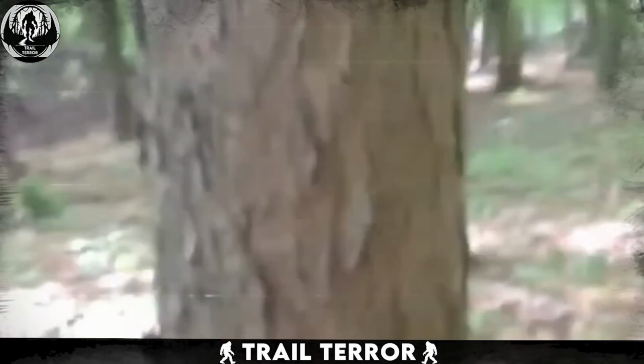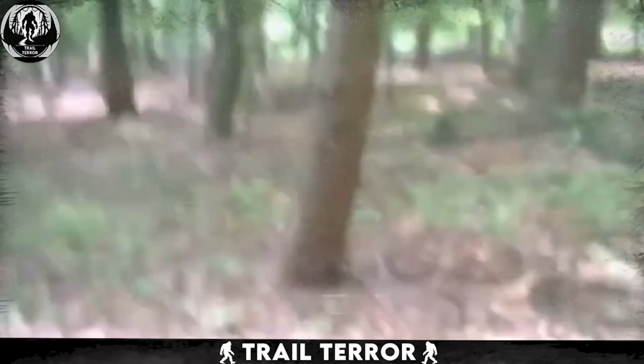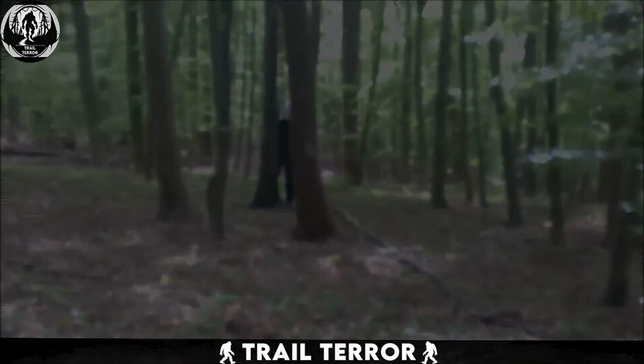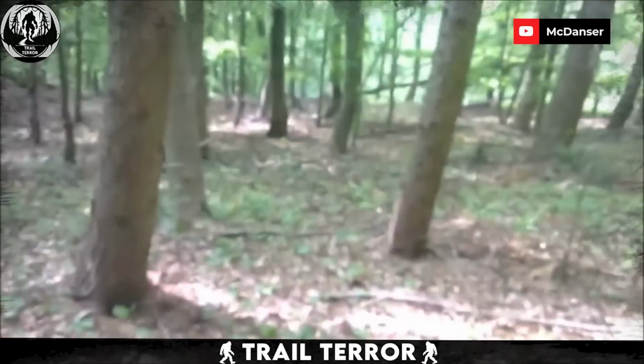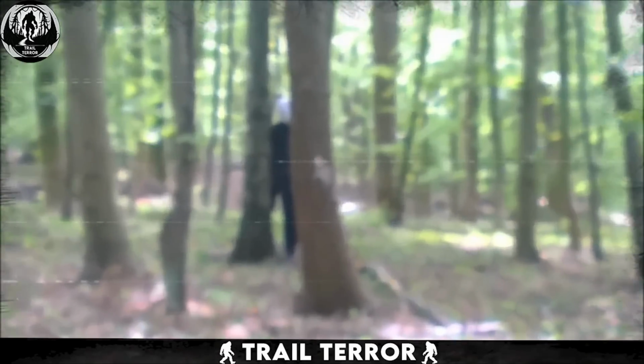The video starts off pretty normal. The guy's just casually recording the forest, probably just enjoying the peaceful vibes. But as he pans the camera around, he catches something off. Between the trees, there's a figure just standing there.